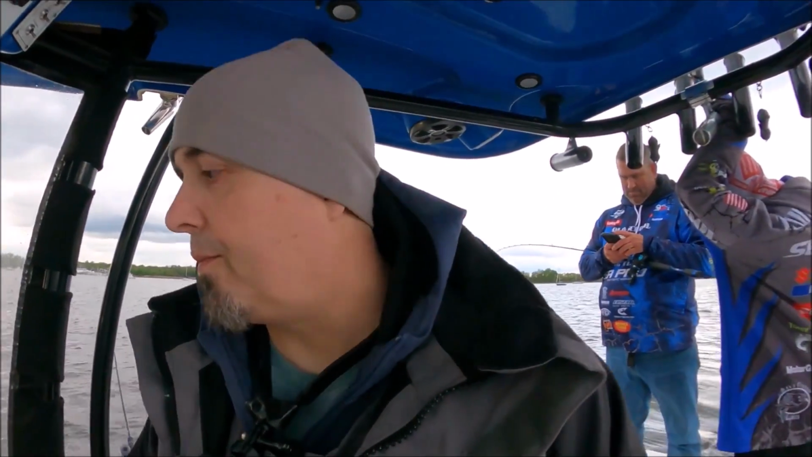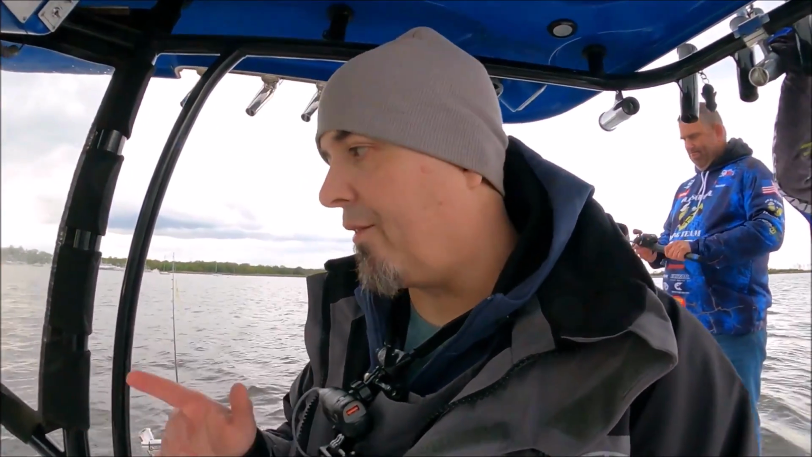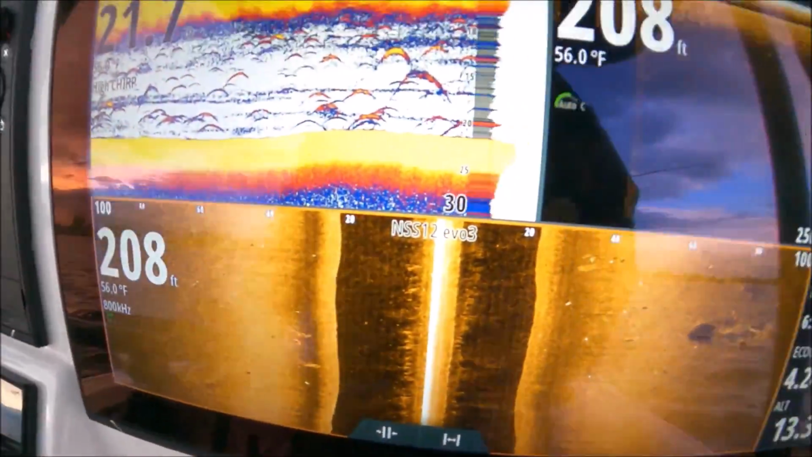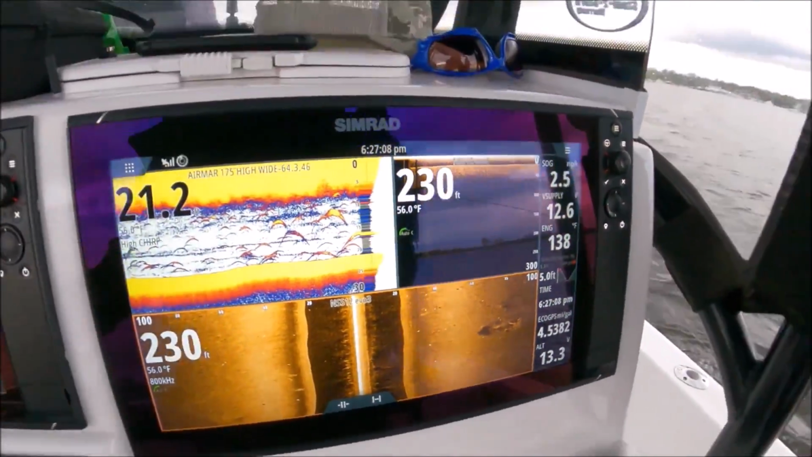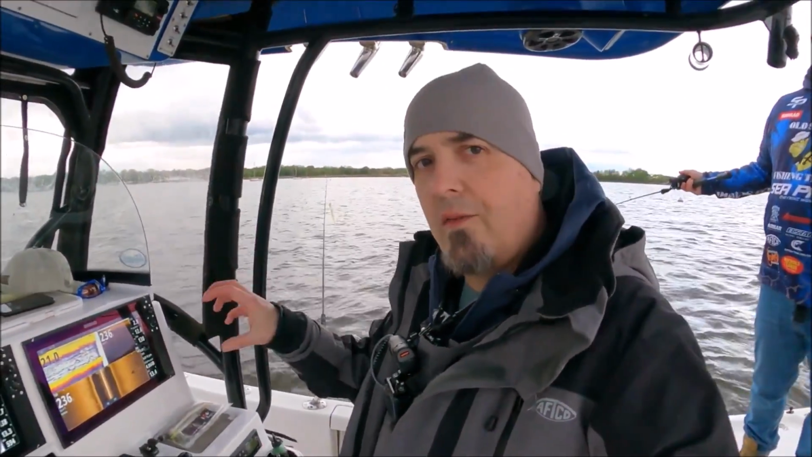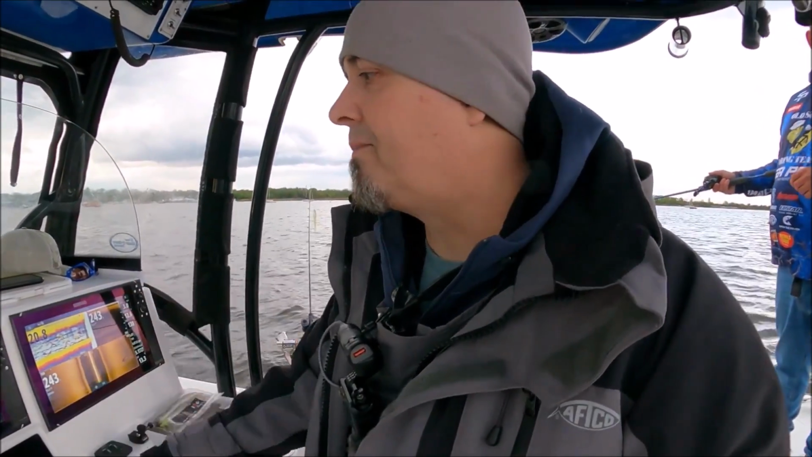The first thing you have to pay attention to is figuring out what these fish are relating to. You can see these fish are kind of spread out, but if you look, there's a hump right here. So although these fish are spread out, when we get to the cluster of fish that are positioning where they're going to feed, they're relating to the structure on the bottom. In this case, it's a hump. They're using that hump to feed.